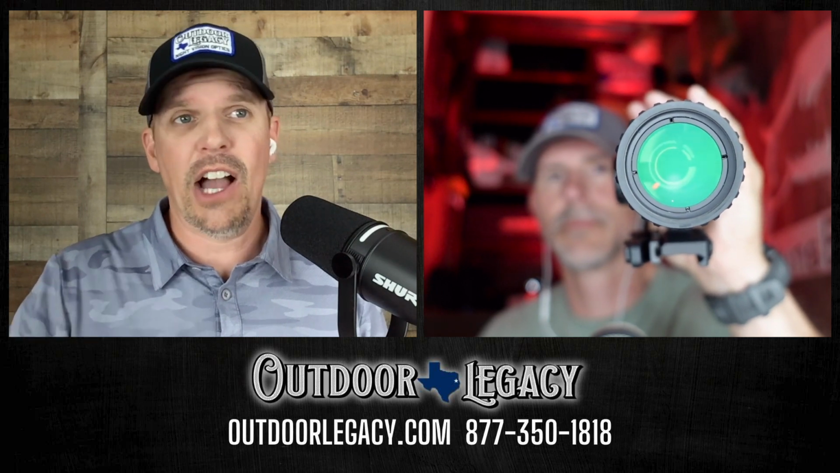Does allow for external USB battery pack. You probably won't use that, but you can if you need to, and that's how you'll charge your internal batteries. Quick note, you will have to remove your 18650s to charge them in a separate charger that AGM does provide. They don't charge inside the scope. Dimensions, it's going to be 17.8 inches long, 3.7 by 3.2 inches wide.